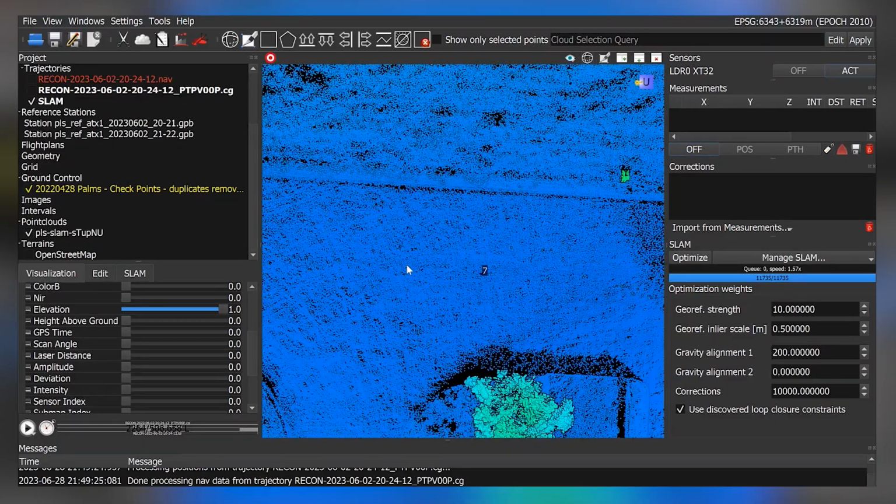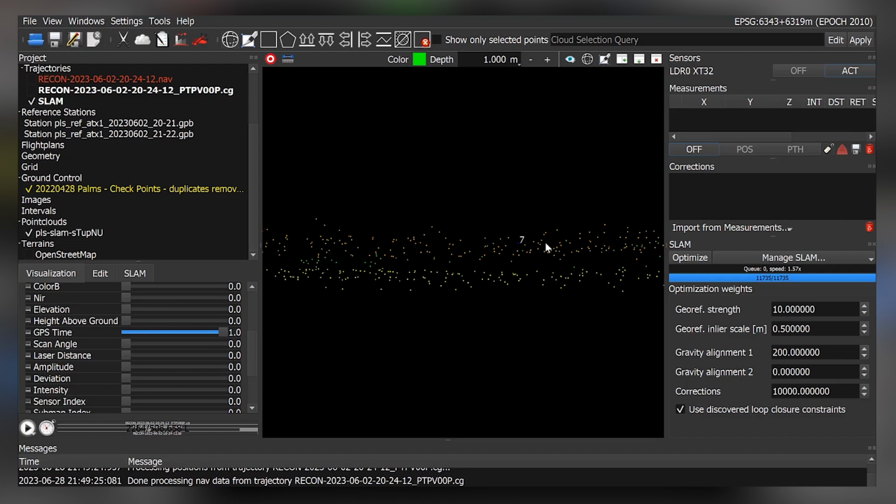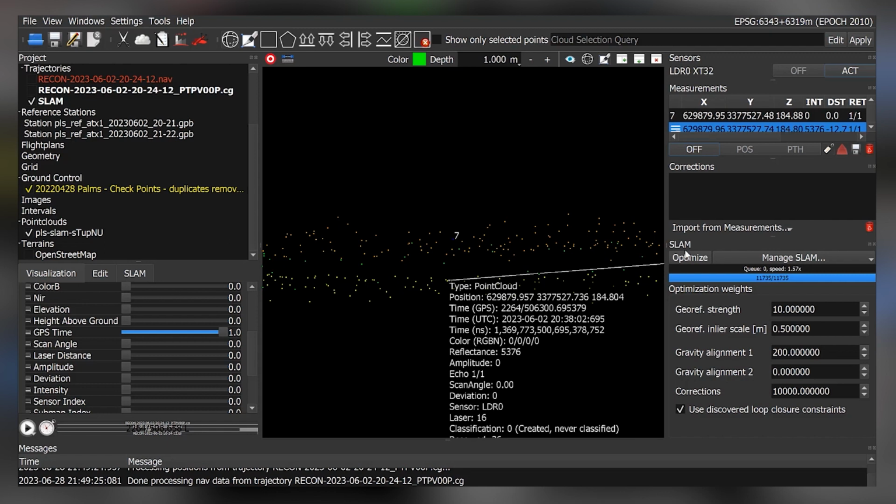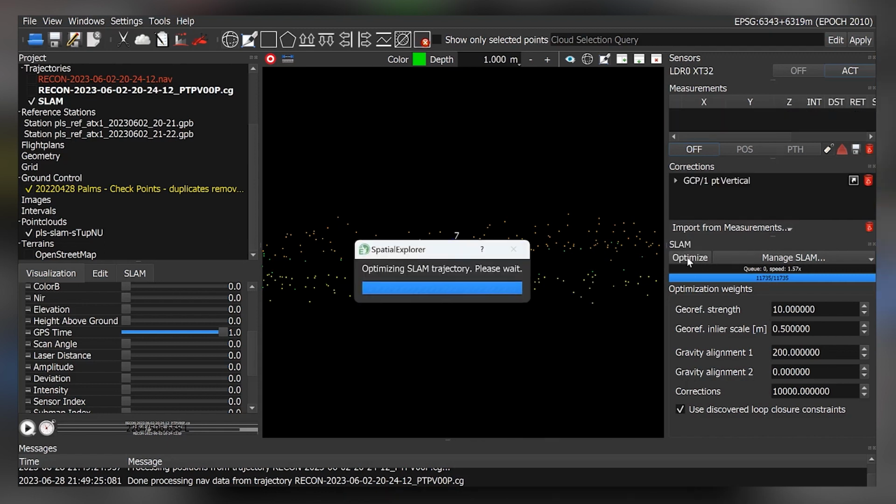Now, marketing aside, the truth is that SLAM isn't always perfect. So we added a way to manually align the cloud to a GCP or to itself. In this case, we're comparing GCP 7 to parts of the cloud that were scanned from far away. We colorize the cloud by time and just slightly lift the yellow part to match the GCP. After clicking Optimize, we can immediately see the improvements.